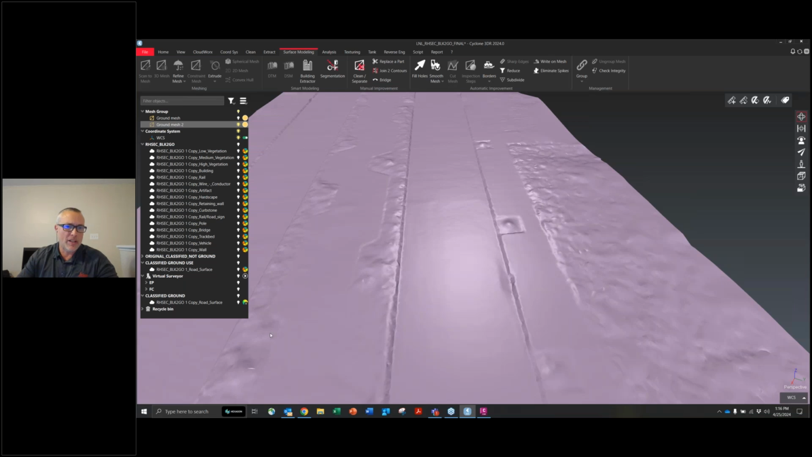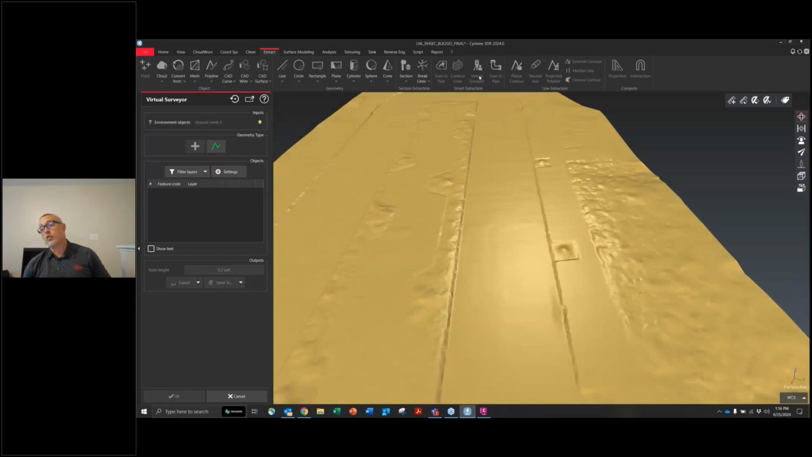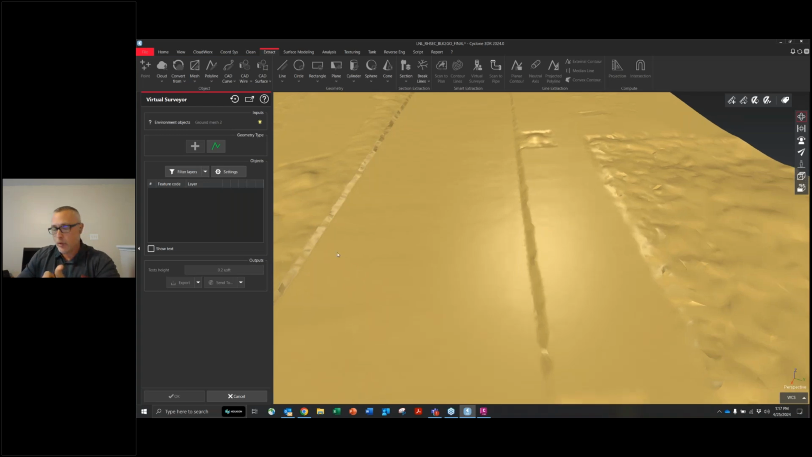So one process that I like to do is you just know that's going to happen. Why don't you just go ahead and do it? One way we like to do that is the virtual surveyor tool that is inside of Cyclone 3DR. This is one of the newer tools they added. If you're familiar with Cyclone Core, it's similar to that. It's not exactly the same, but it's definitely a means to get points out, and allows you to basically pick lines and you can create points as well.